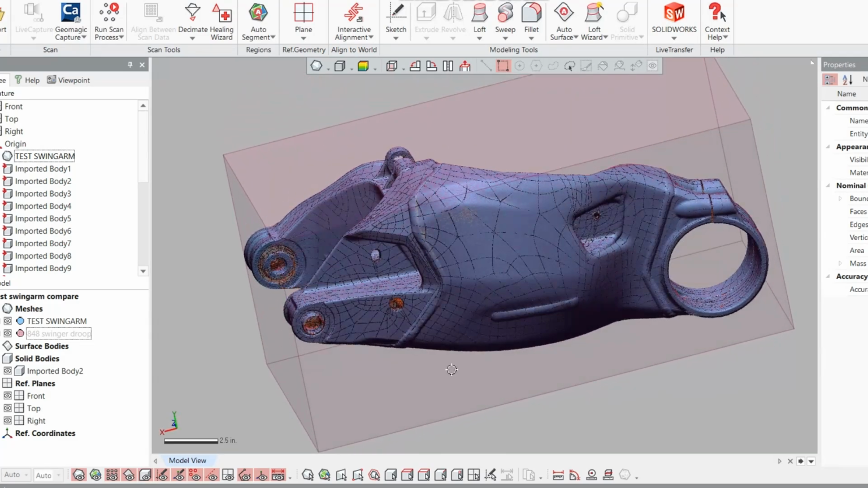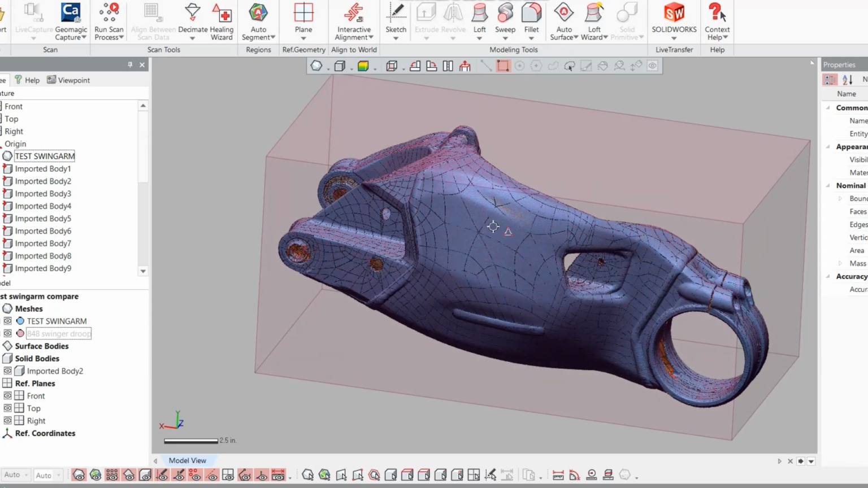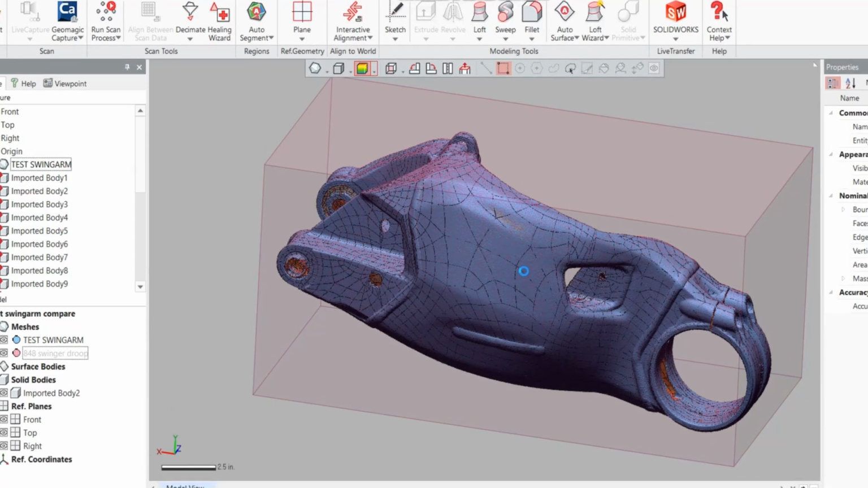So now that we've got our new scan from our new scanner and the surface, I'm going to go ahead and ask it to do a comparison, an accuracy analysis, which again usually takes a little while.